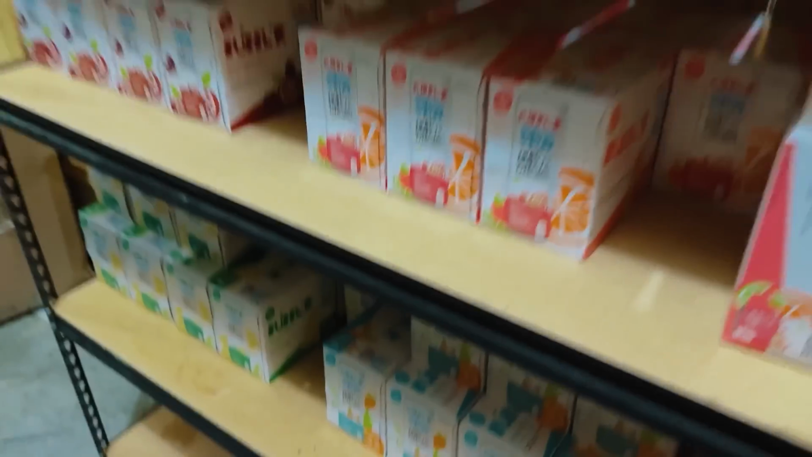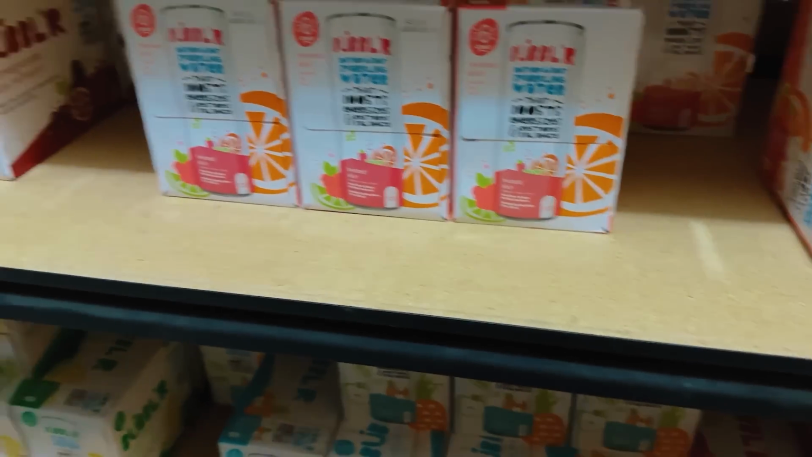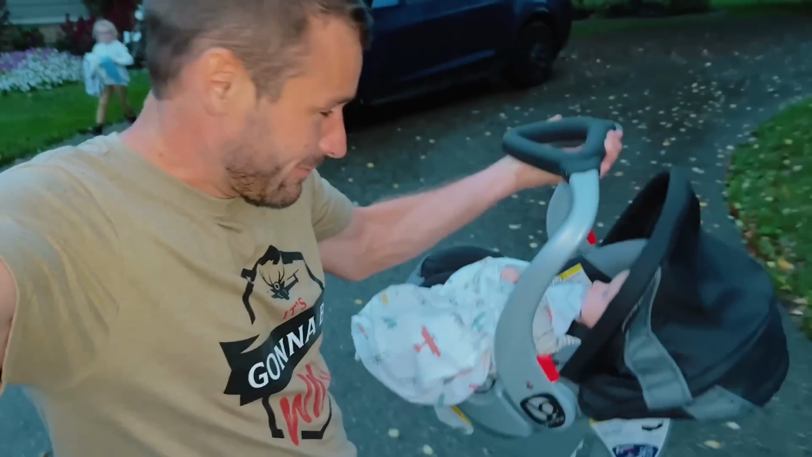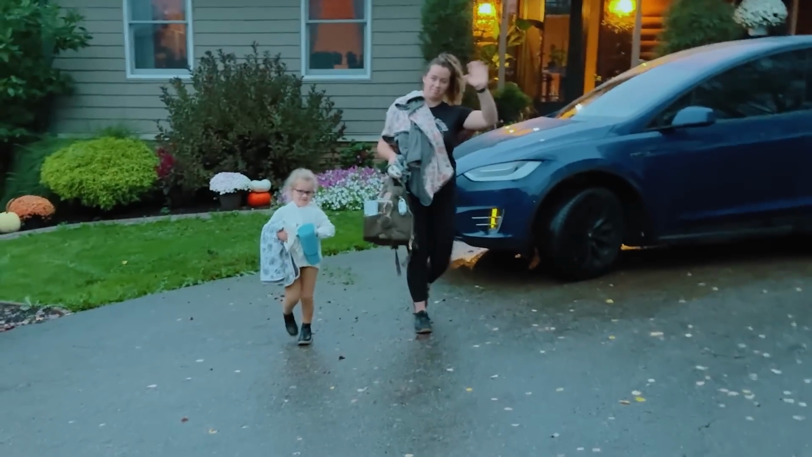Gotta grab myself a bubbler. Let's see here, what flavor? I'm going blue. We'll switch it up tonight. Okay, we got the baby, we got the 2 women. I guess it's a family outing, deer recovery. Let's go do it. Find this thing for this customer.